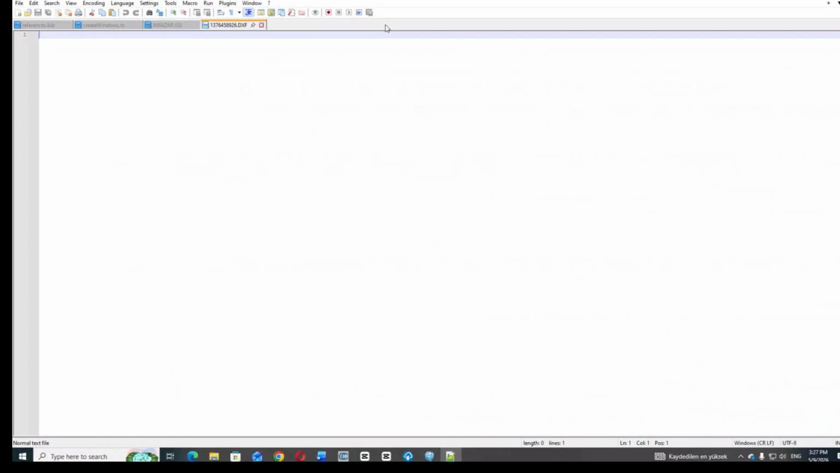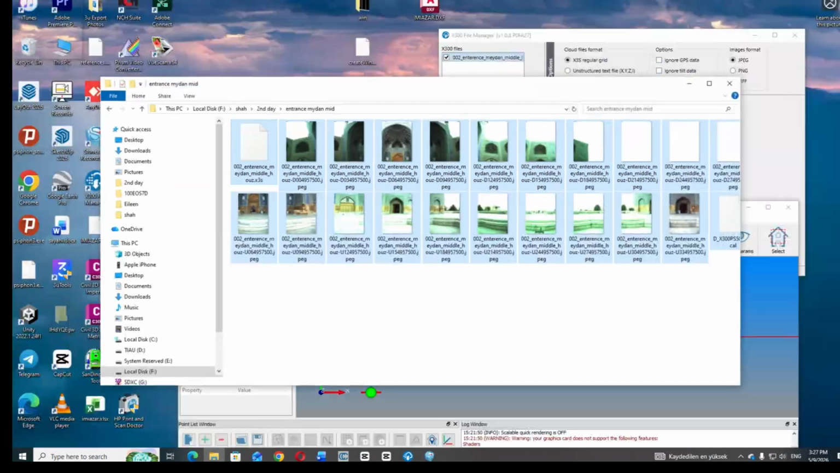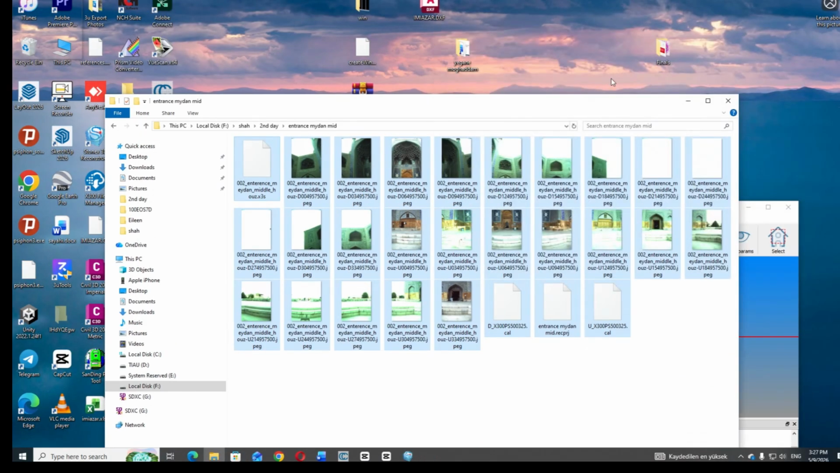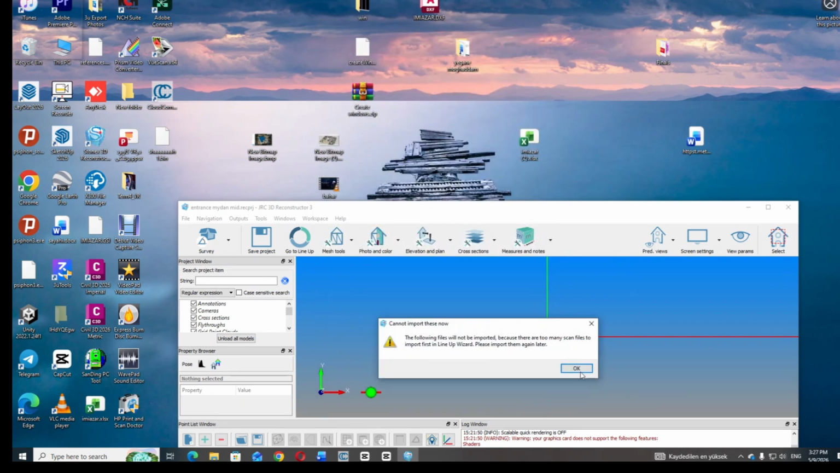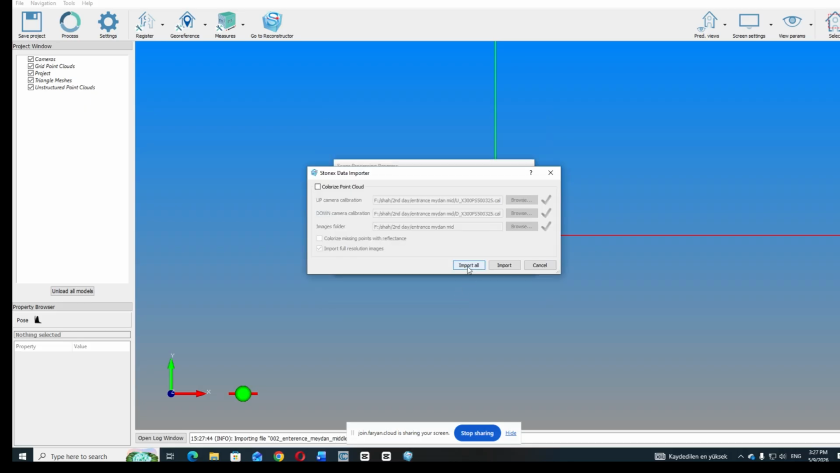The X3S cannot be understood by us because, here, I made a mistake. As I mentioned, you don't need to select all the files to import inside Reconstructor. Only the X3S file is enough, and you will not see any error like this.